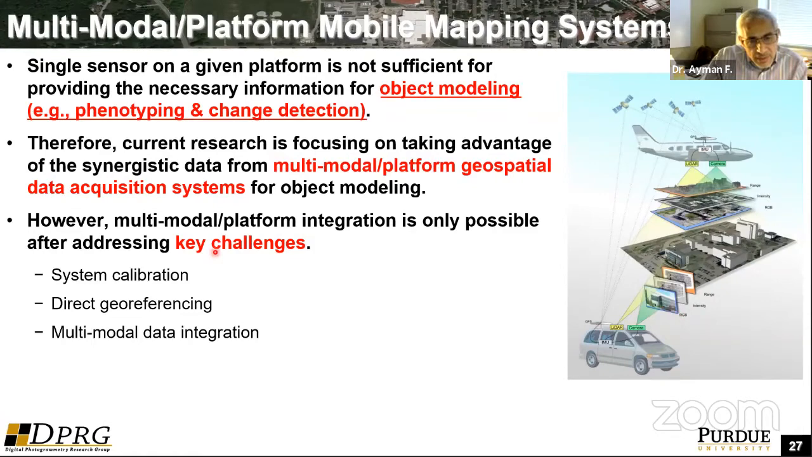So when we are working on this multimodal and multi-platform integration, we have some key challenges. We have systems that need to be calibrated. These systems are equipped with a variety of sensors, some of them consumer grade, which are not really designed to be stable or structurally sound.